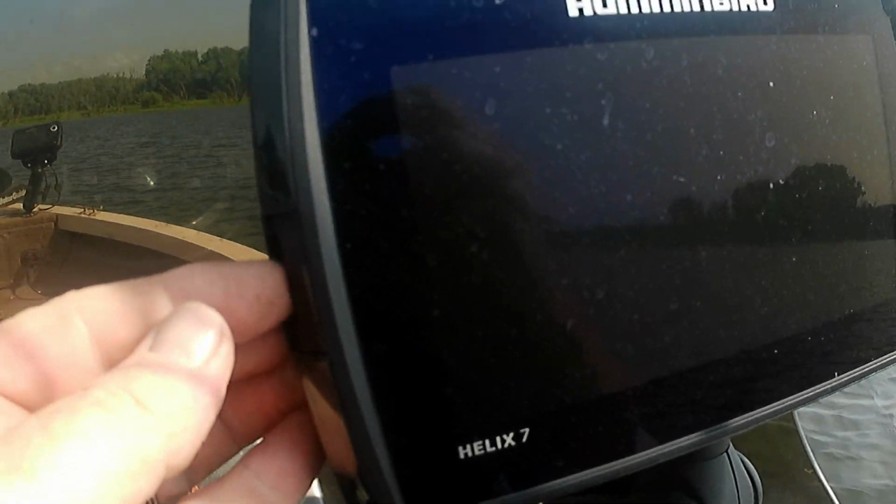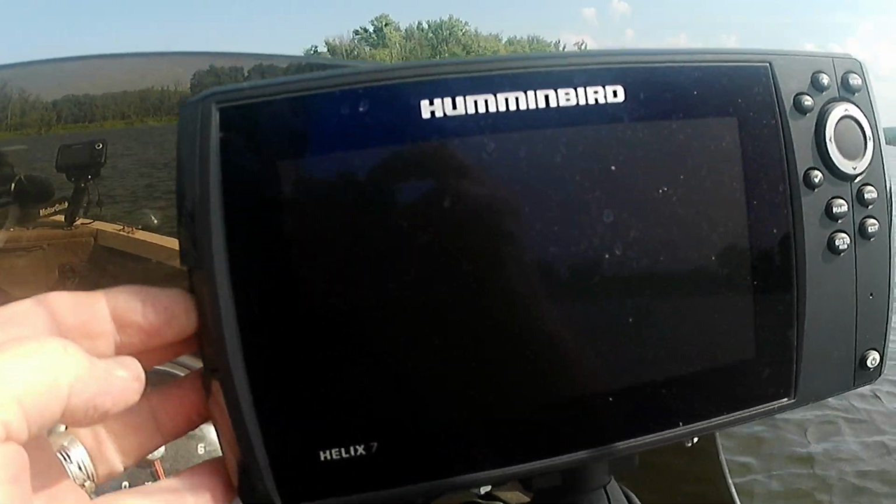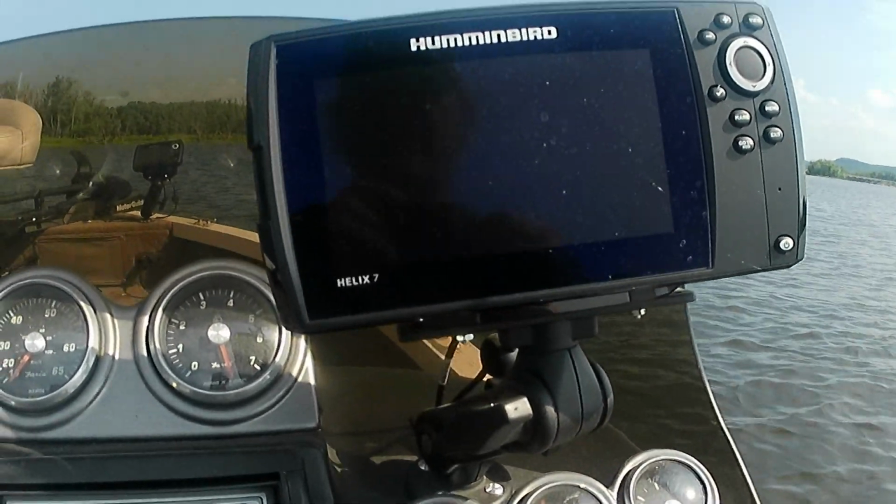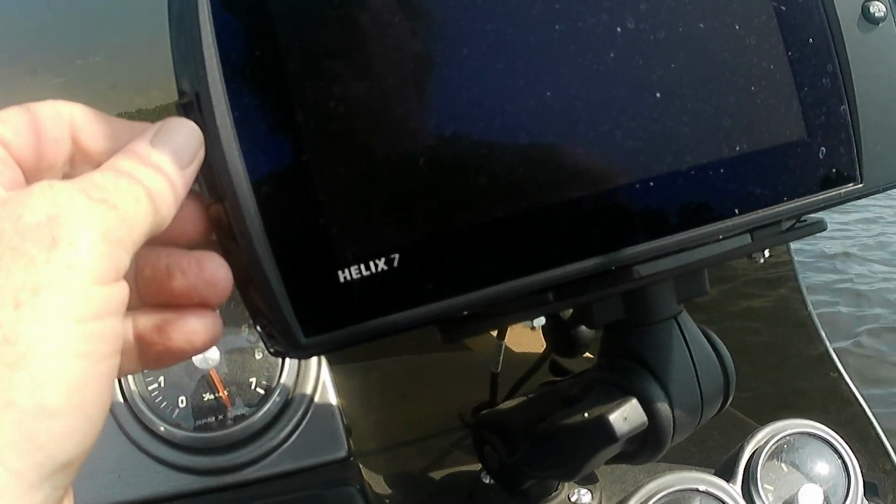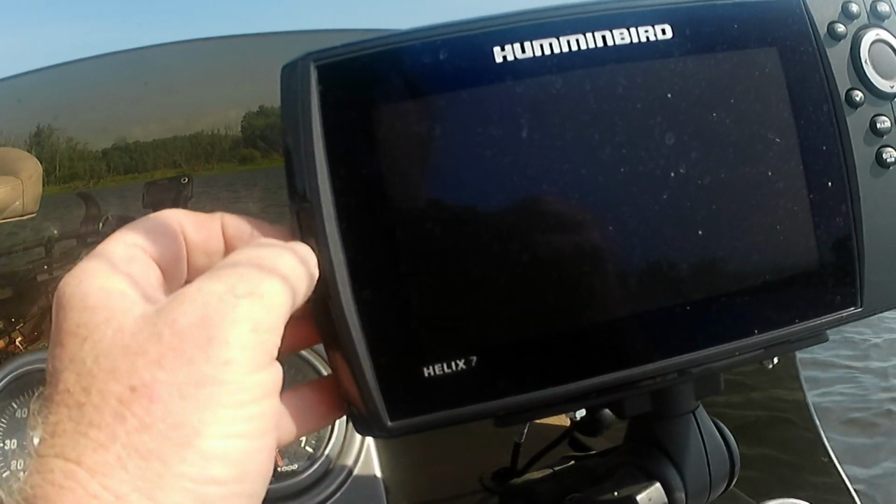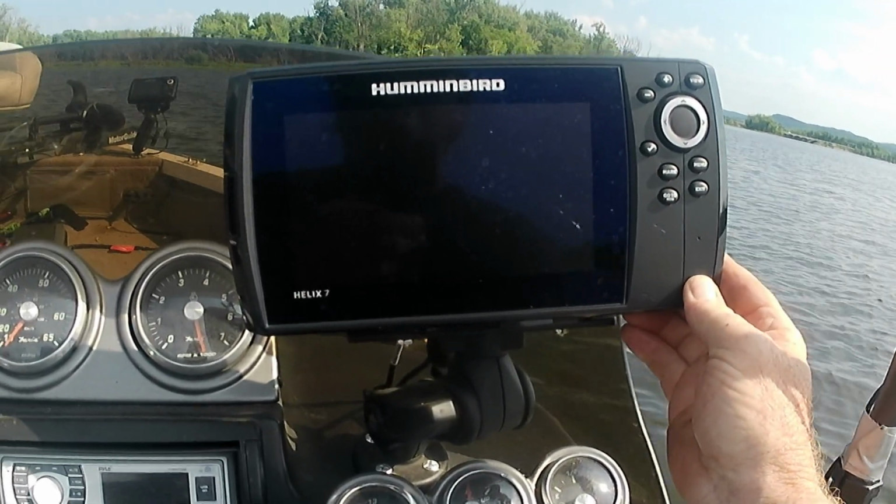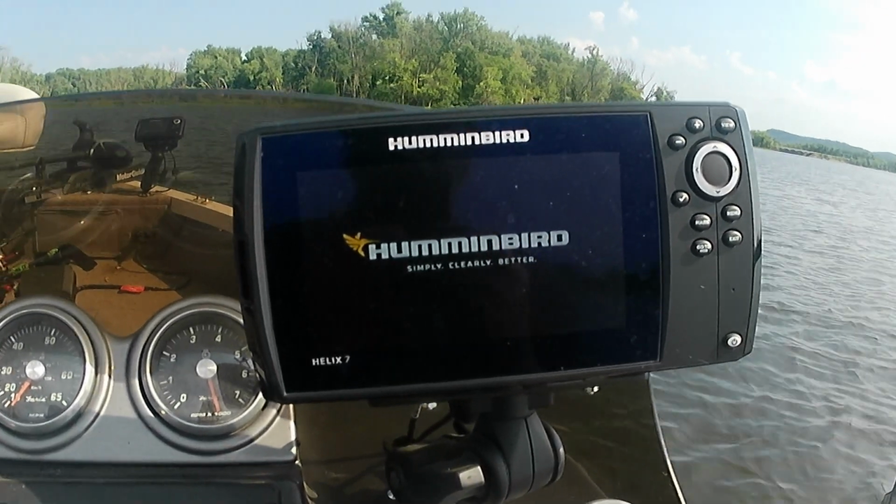Not sure which way it goes. Click it all the way in. We put the cover back on so it stays waterproof. Okay, let's turn this back on again. So now it's starting to read the card.